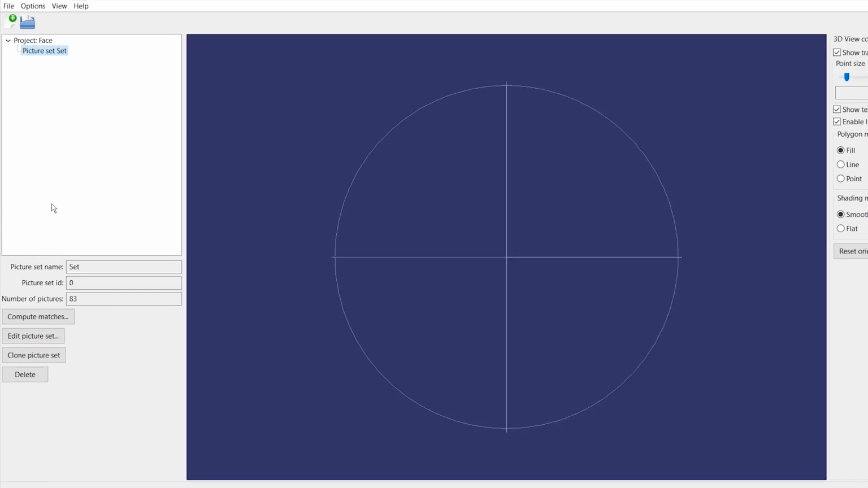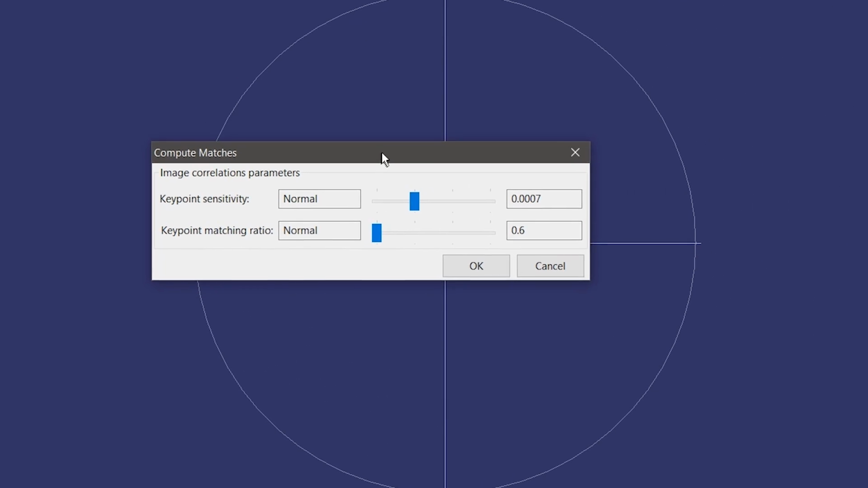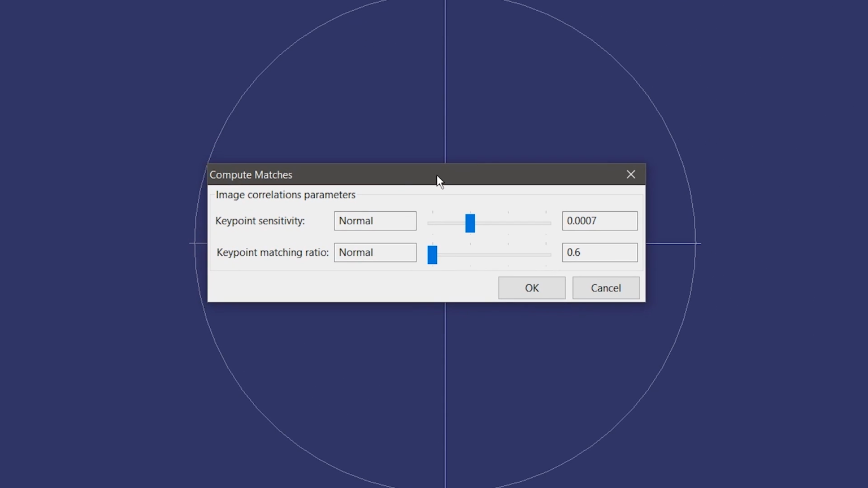and click that. Next, you're going to compute matches, and the program has a tutorial that goes more in depth into some of the options. I'm just going to go quickly because otherwise we could be here forever, and cover some of the stuff it doesn't cover, or what I learned from experience and some of the problems I found.